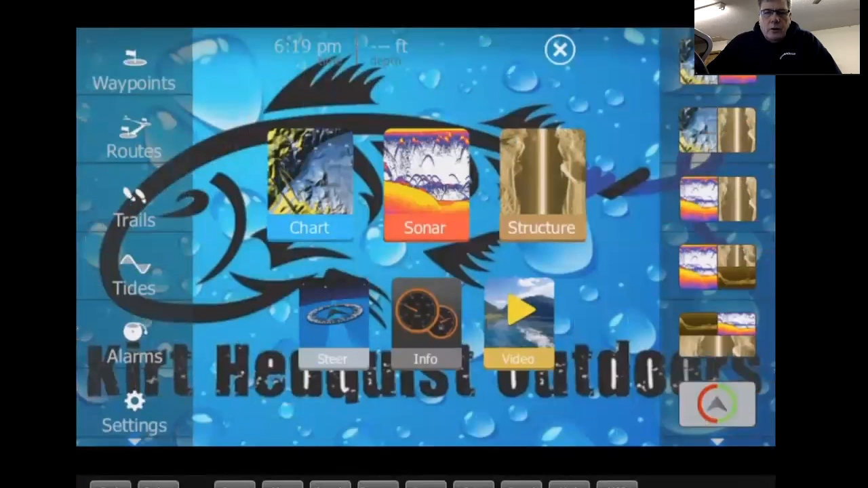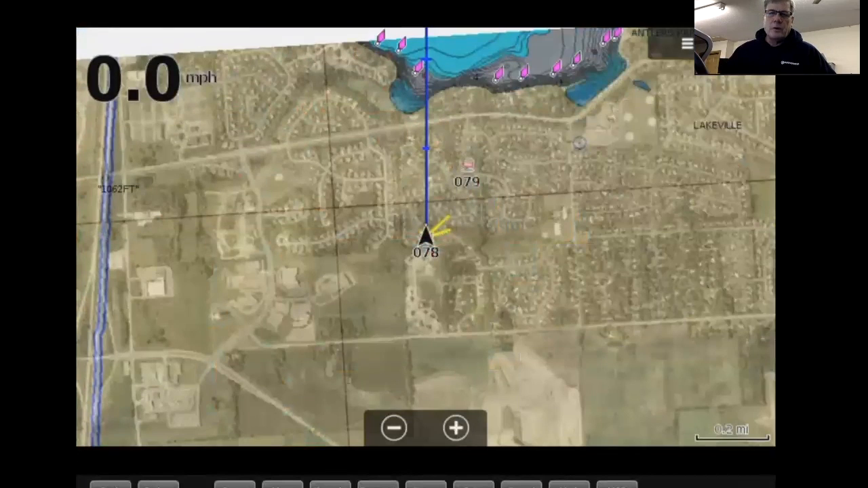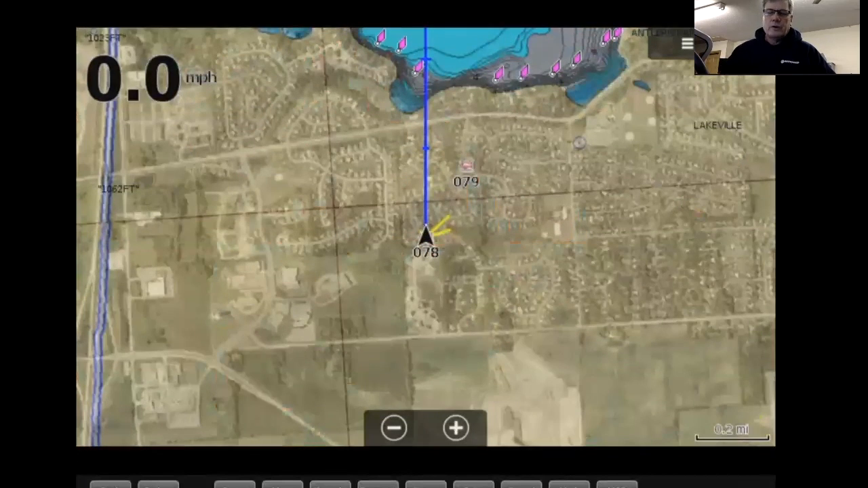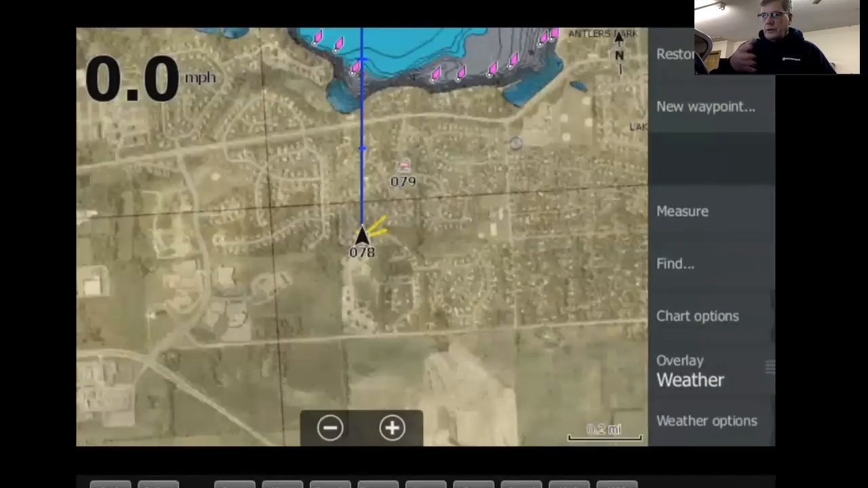Anyway, what we're going to do now is kind of jump through the settings on our main pages here. So right now our chart is the furthest left one. We're going to tap on our chart page right here. There's some settings here that you probably should know about. Right now, of course, I got Navionics Hot Maps Platinum in there. But anyway, tap on, I get my menu.